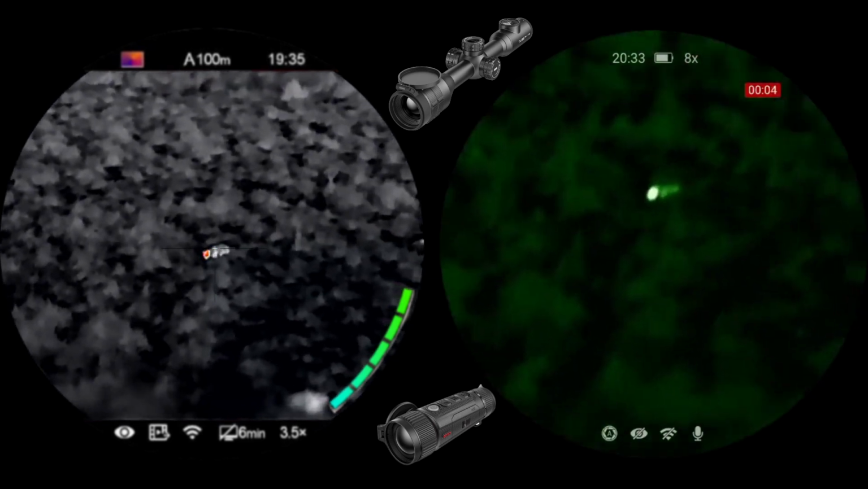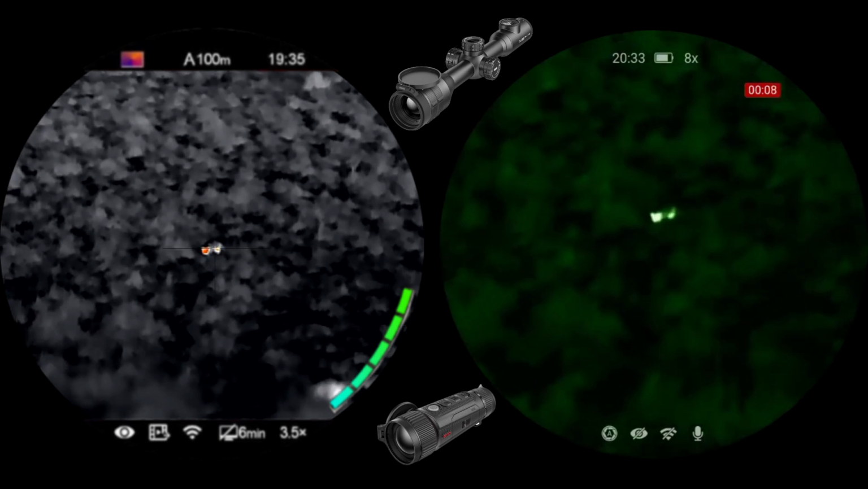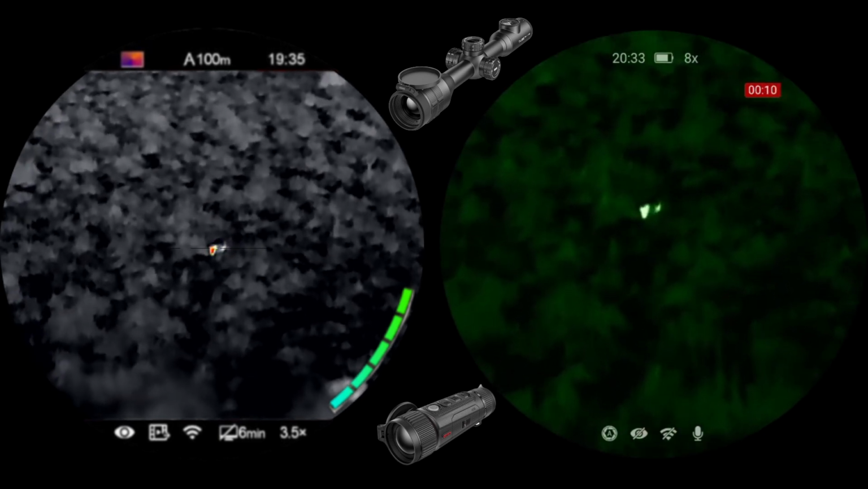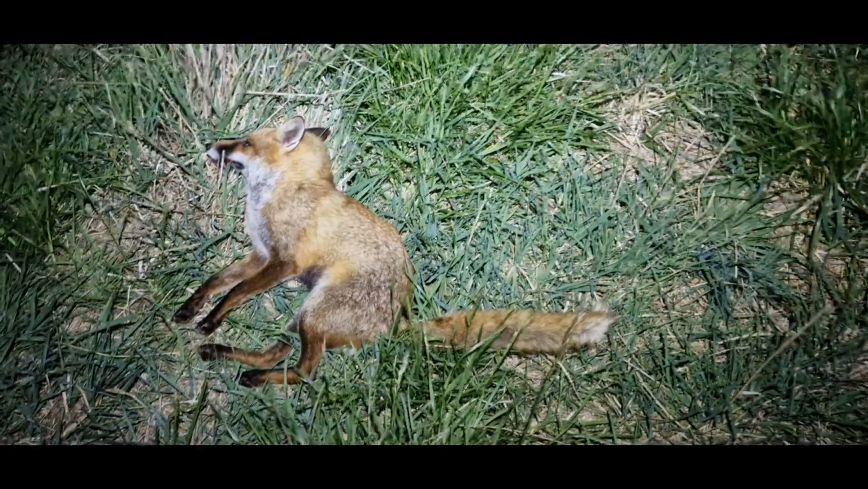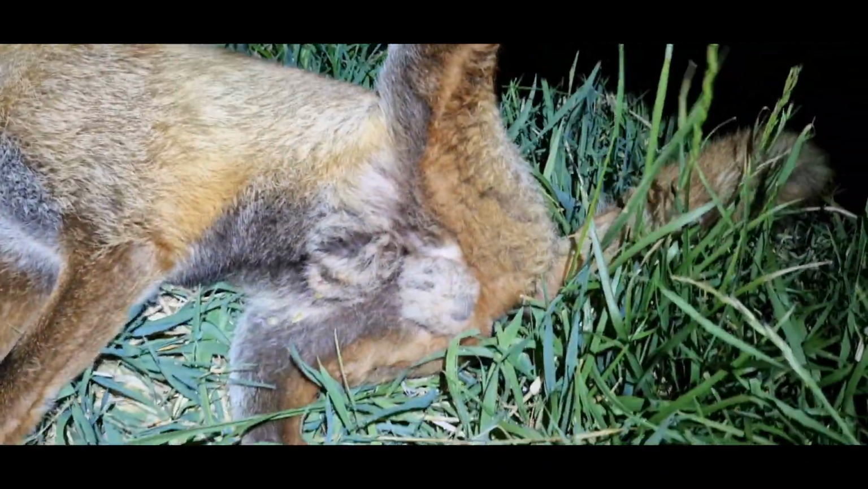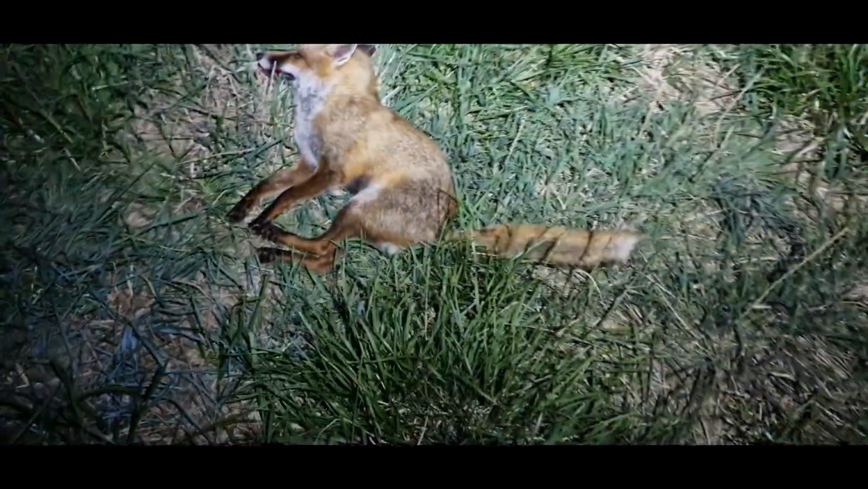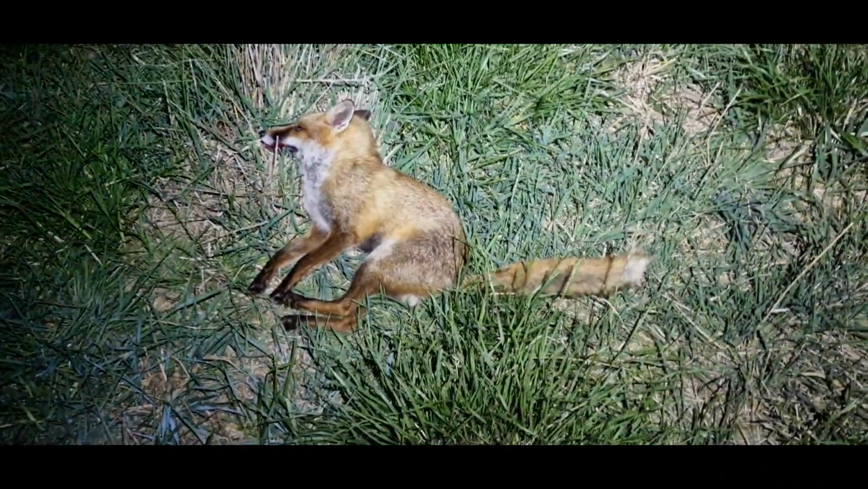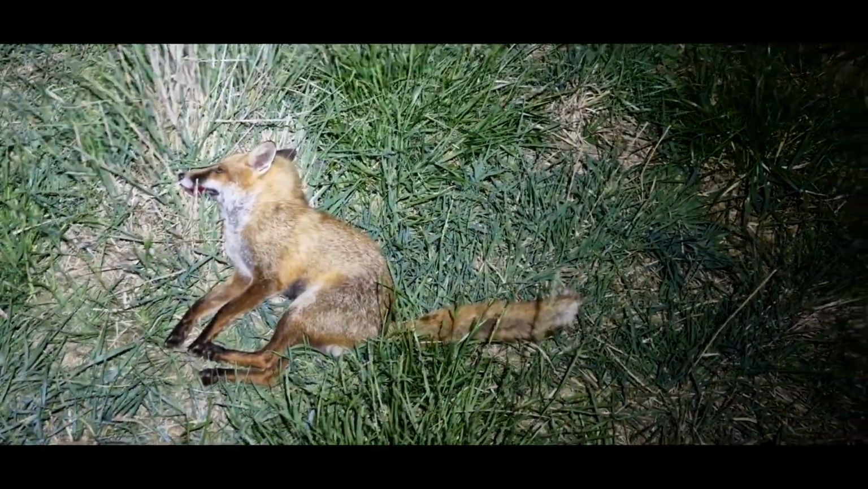Just let me focus. Just say when you're good. Good. First one down for the night. Probably the only one at this stage. Young dog fox. Yeah, it's a dog. Like a late last season? Maybe late last season. Well, he's got some nuts on him, but he's too small to be a... Yeah. Oh well, one down. Hopefully there's more to come.